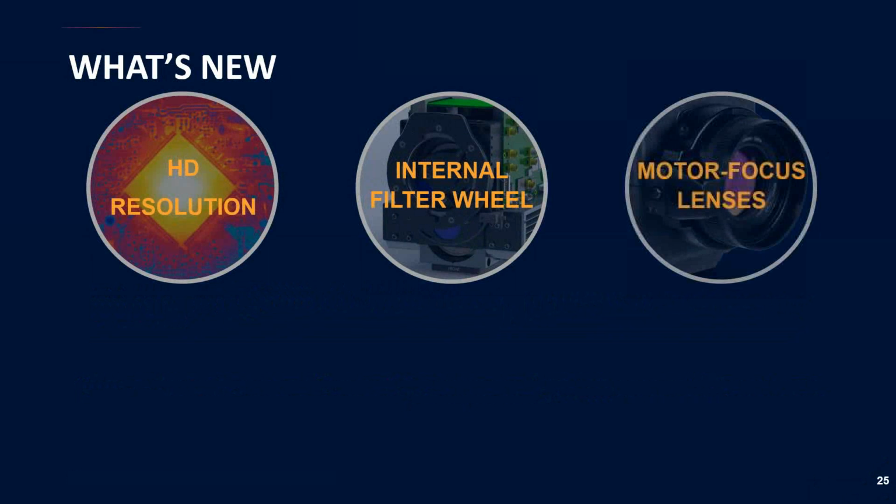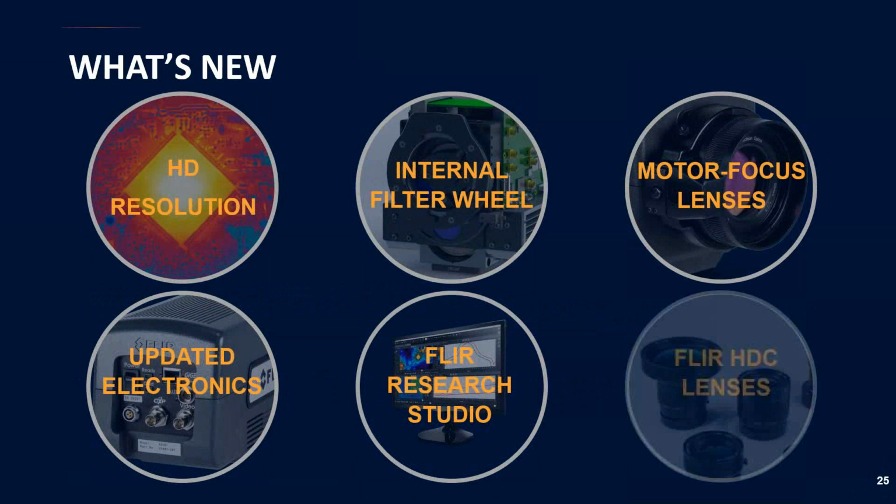So what's new about the A8580 cameras? If you're familiar with any of the cooled A-series cameras from FLIR, it might have that same general look and feel as the legacy camera systems, but the A8580 cameras are actually completely redesigned and now use an updated electronics platform that's currently in our other FLIR cooled A-series cameras. This updated platform allows the new cameras to use the standard FLIR HDC lenses that are compatible with all our other cooled A-series and X-series infrared cameras.